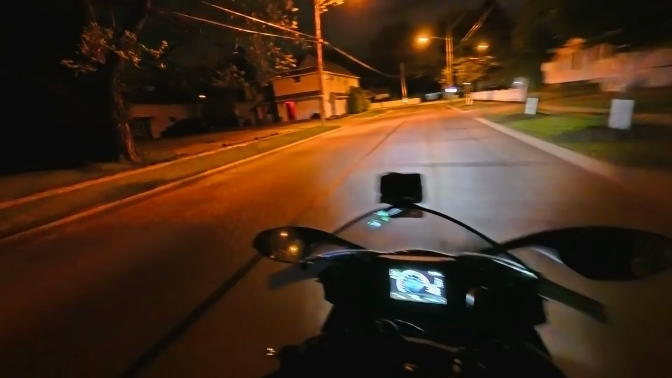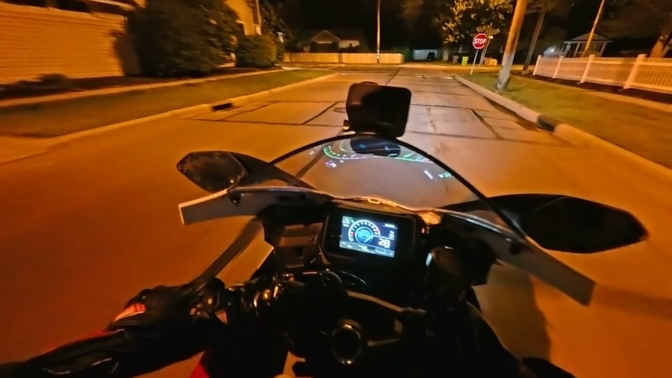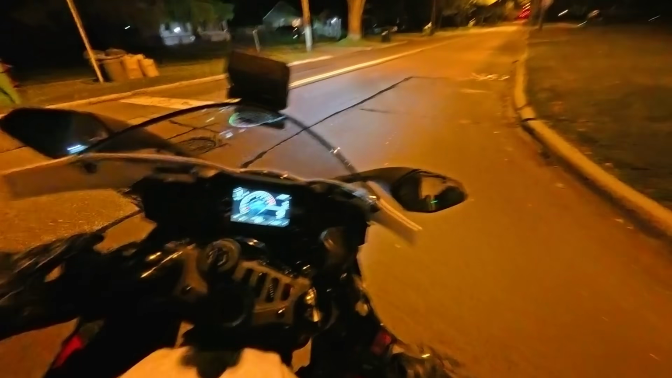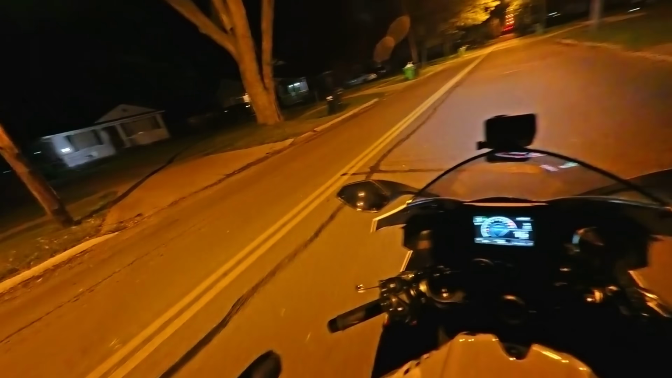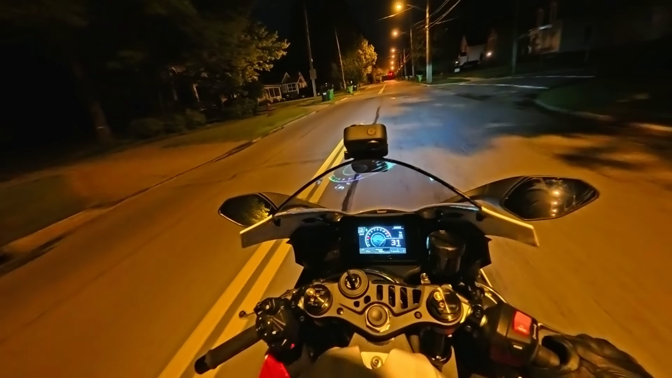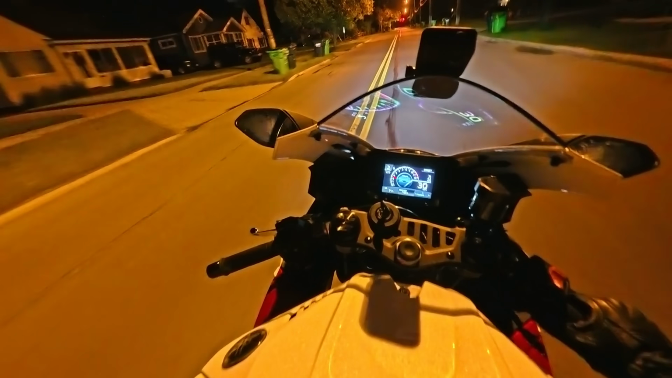These night rides tend to be kind of a little bit lonely. The advantage to that, especially on a new bike, is it allows me to kind of feel the bike. Let me hear the bike. Let me get used to all the sounds and the little noises and the characteristics about it. The only problem with this being a brand new bike, Euro 5 compliant, is there's not many noises to hear.